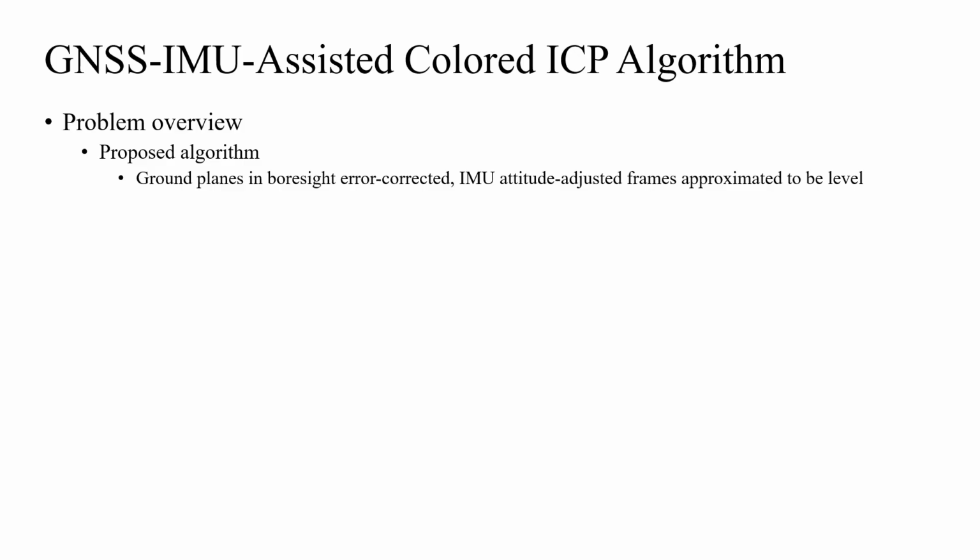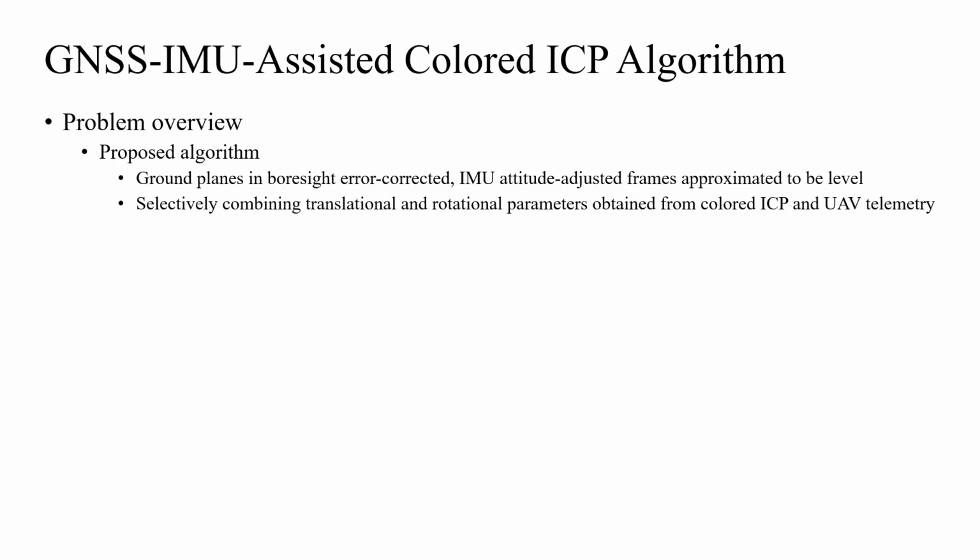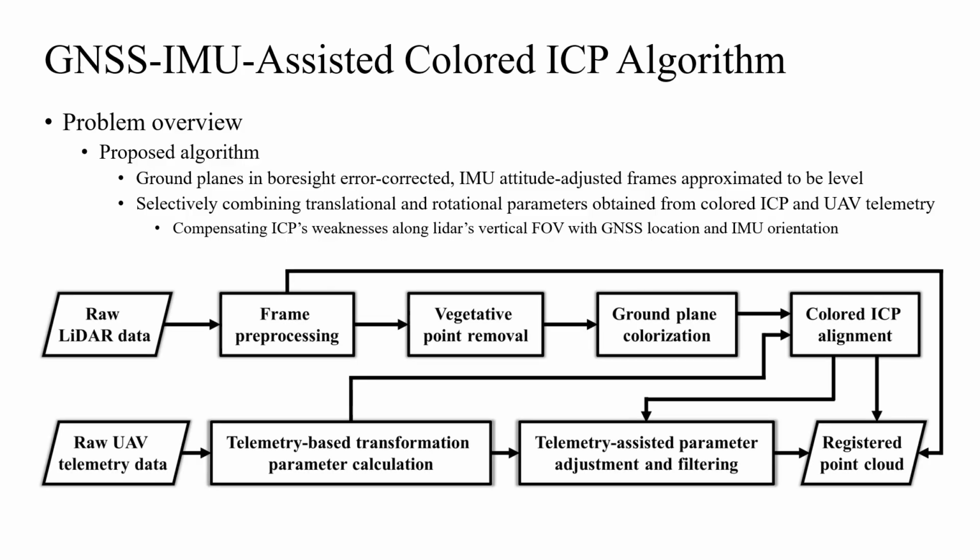To overcome the aforementioned issues, we proposed a GNSS-IMU-Assisted colored ICP algorithm, which approximated ground planes in boresight error-corrected, IMU attitude-adjusted LiDAR frames to be level, and selectively combined the translational and rotational parameters obtained from a colored ICP algorithm and UAV telemetry data, with the goal of compensating the ICP algorithm's weaknesses along the LiDAR's vertical field of view dimension with GNSS location and IMU orientation information. This figure provides an overview of the proposed algorithm.